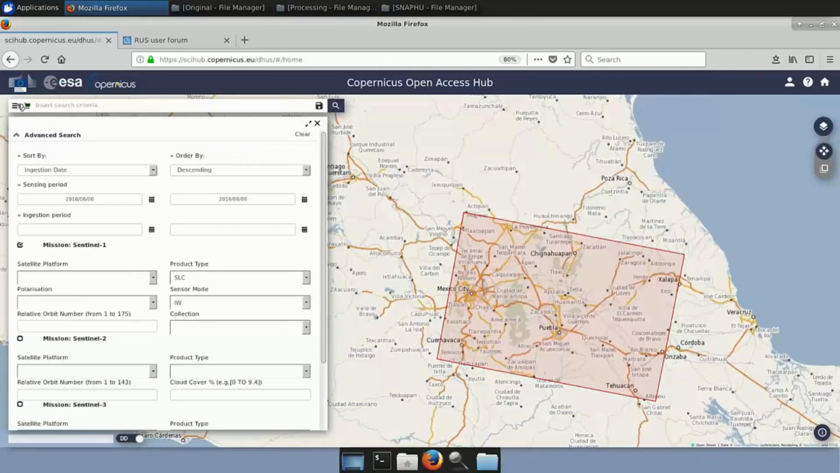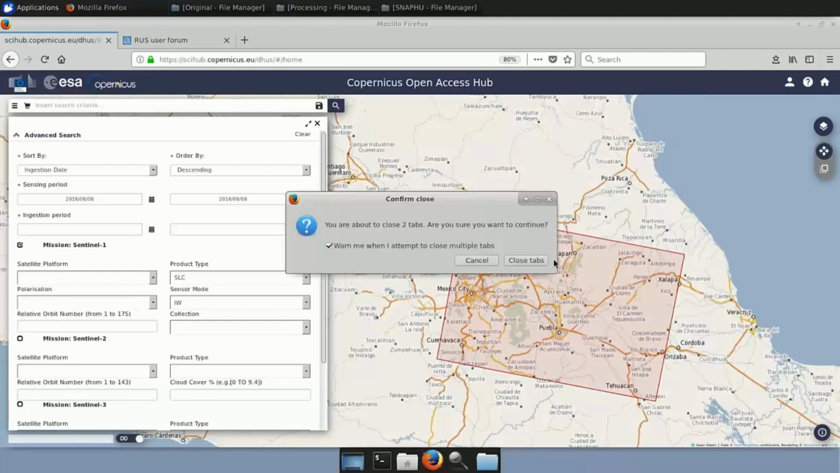If you go back again to the search and insert September 10th of 2016 in both fields, you will search and you will have the second product as well. Okay, now we have downloaded our products and you can copy them and move them to the folder you wish. Let me close that.